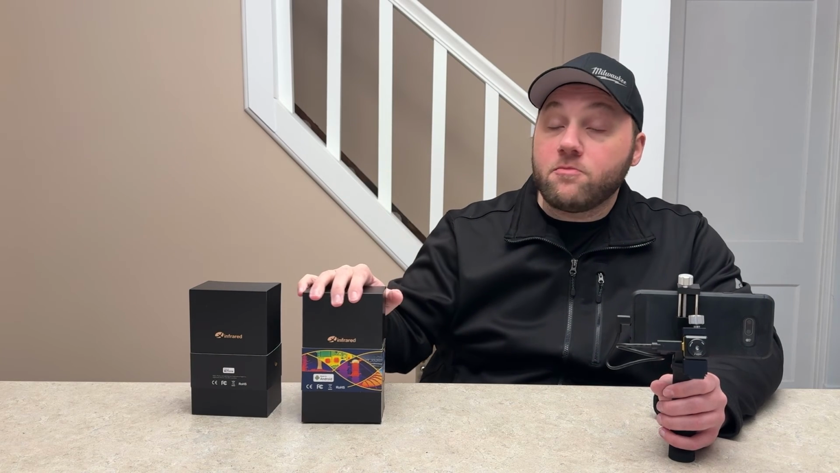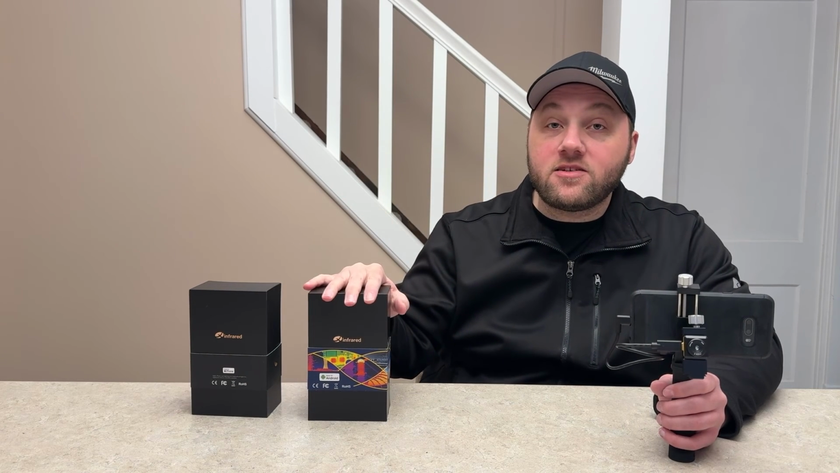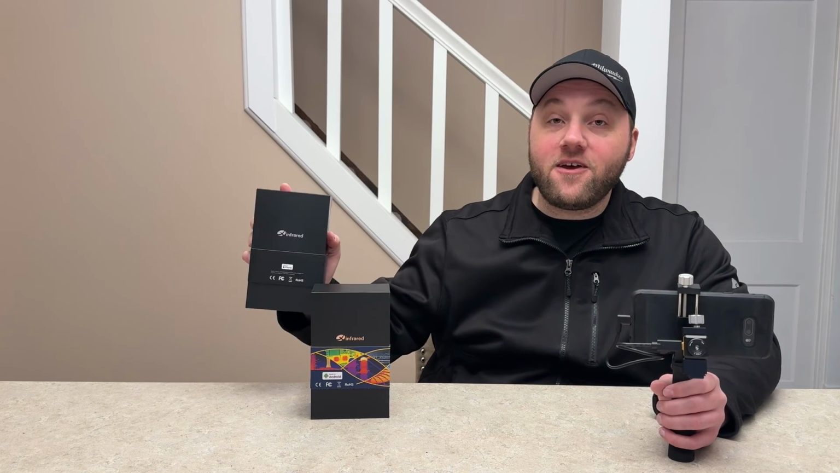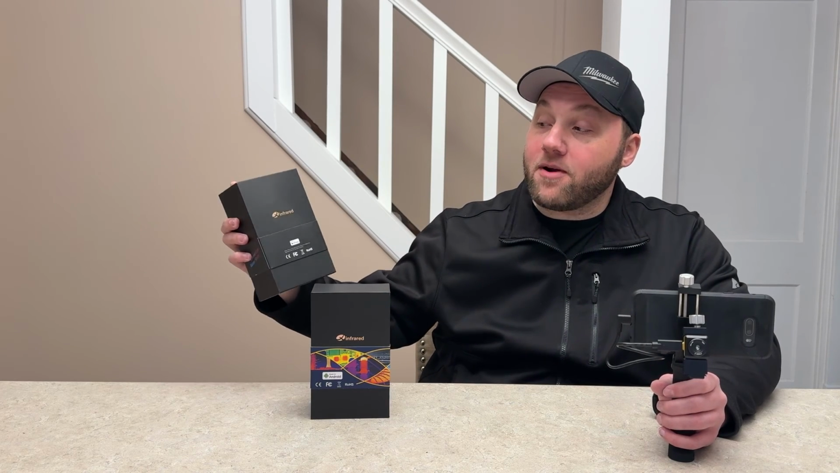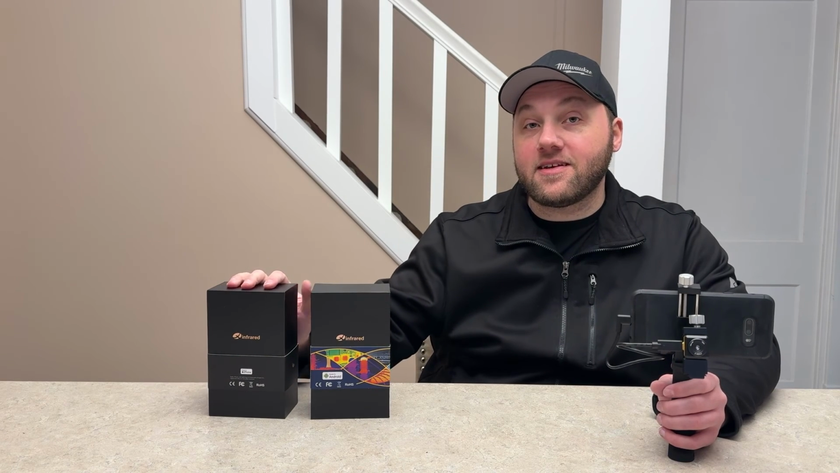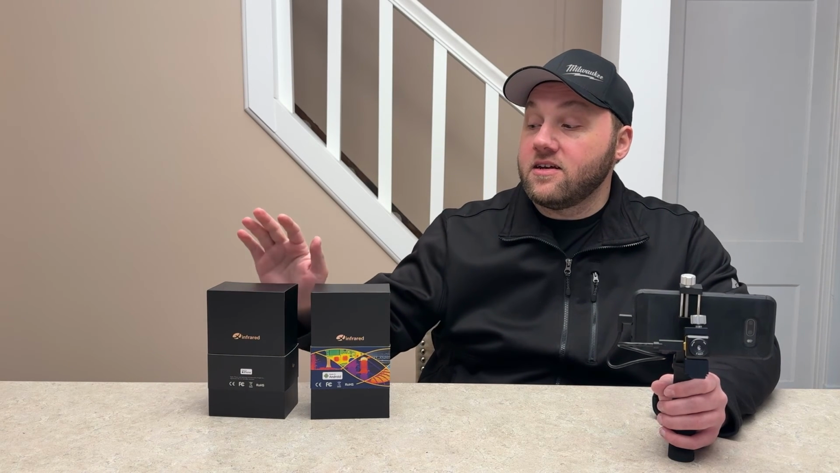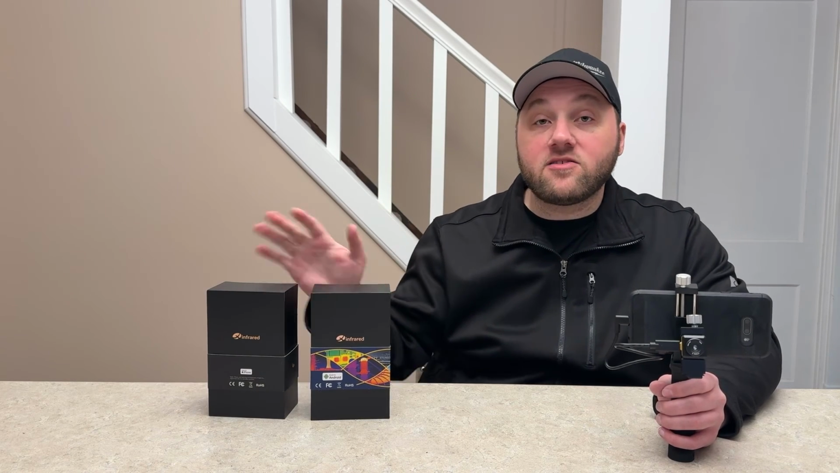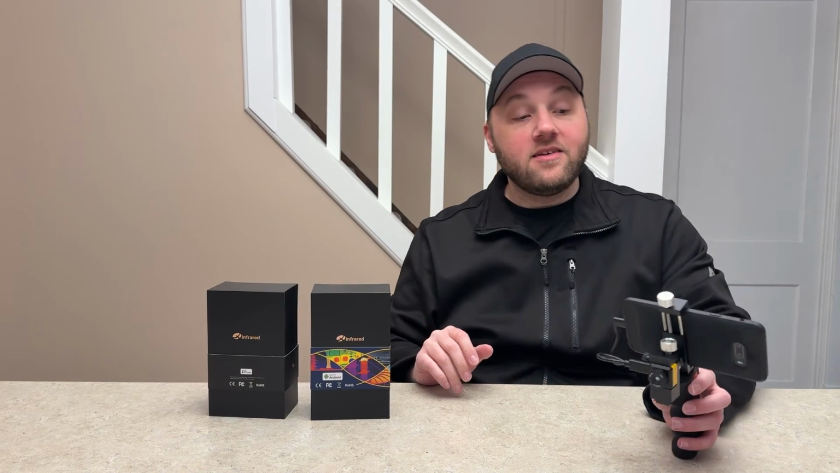In my opinion, you probably have anywhere from a 1 foot to a 10-foot range on this one. And then the long range one is better for 50 feet or more, so probably all the way to about 1,000 feet out. I was super impressed with it when I went out to the woods last night. Super cool product. This one is super cool too. It just depends on what situation you're going to be in. So let's take a look.